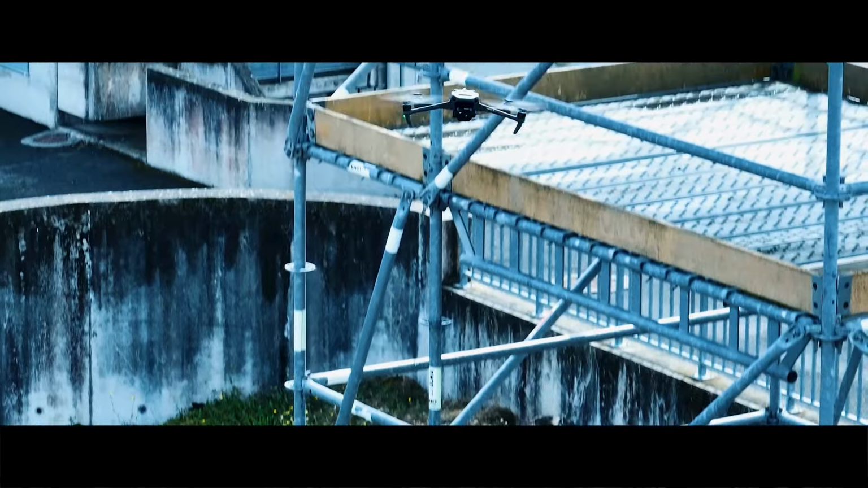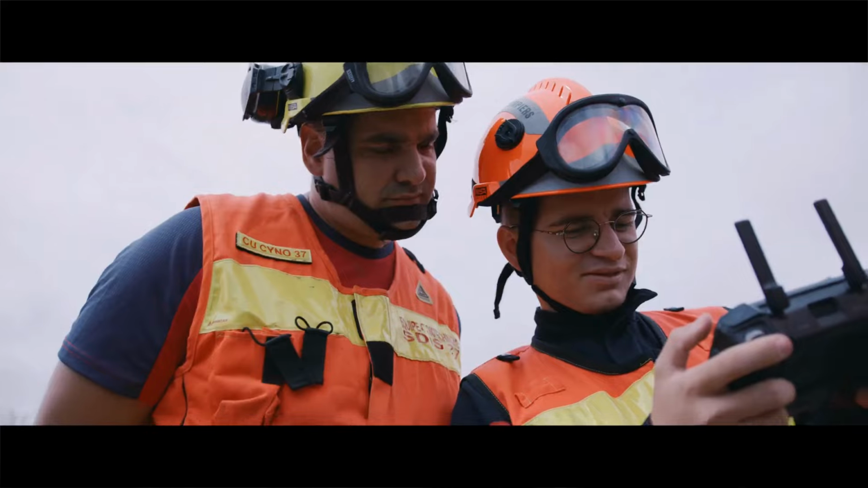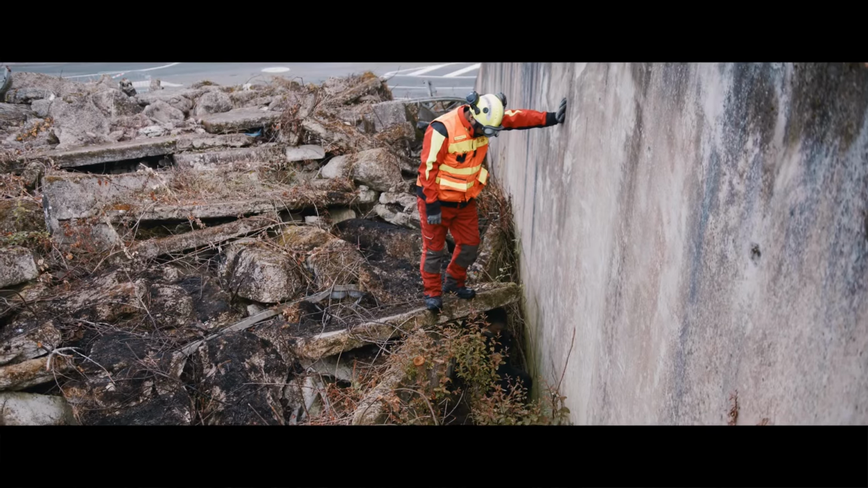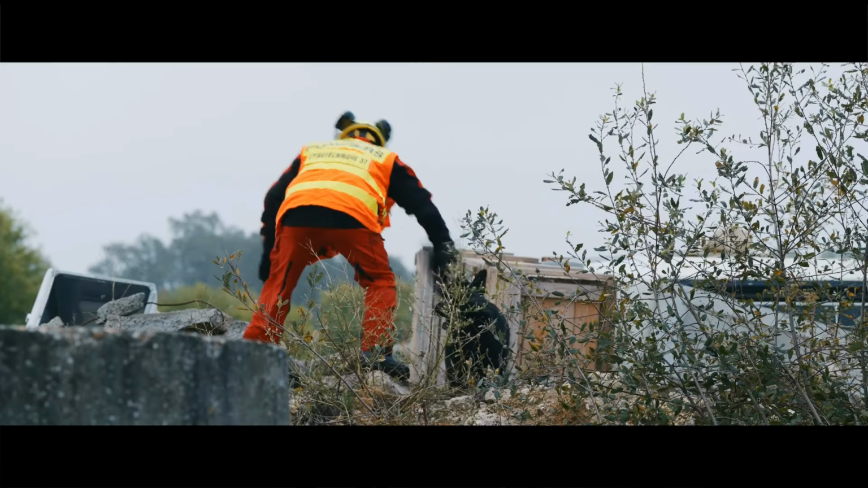The data collected by the drone is initially analysed by the pilot, who selects the most relevant information to present. The command chain then reviews this information by retrieving images, videos, and other data to interpret according to their intelligence needs, whether it's thermal or optical imagery.